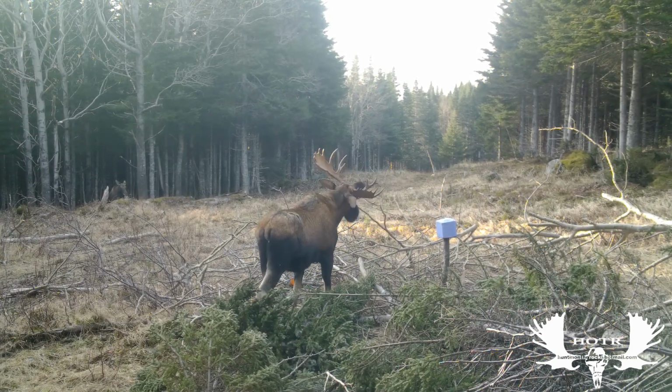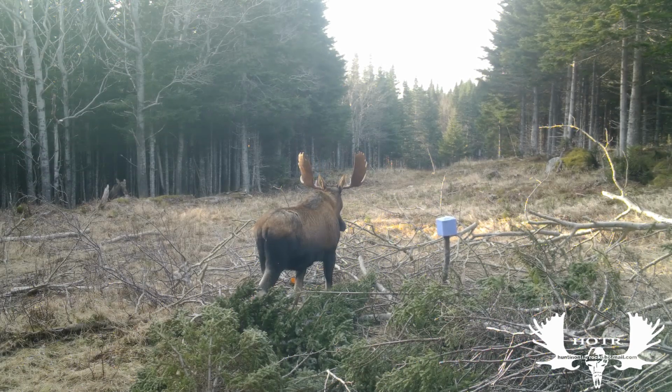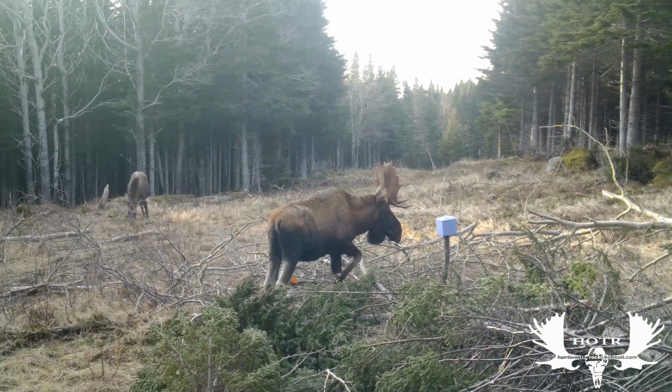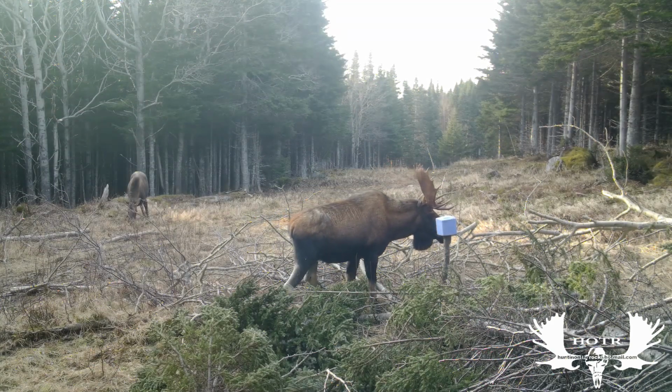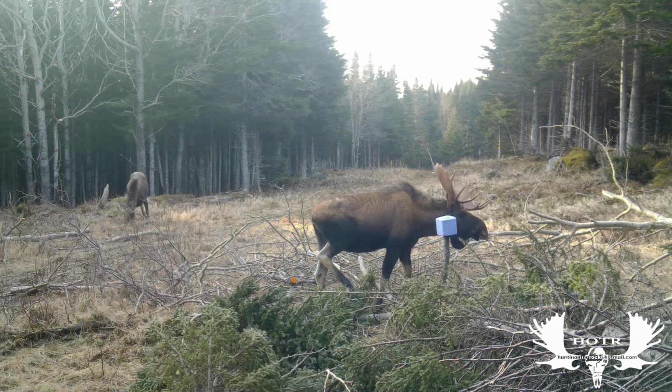And I left these cameras here right up to the middle of January at least, and still he didn't come back again. So I'm just looking forward to seeing him again next year to see how much bigger his antlers have grown.